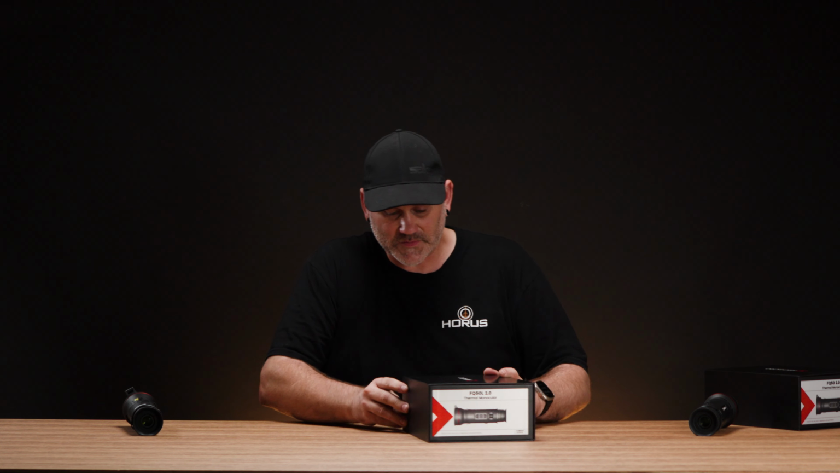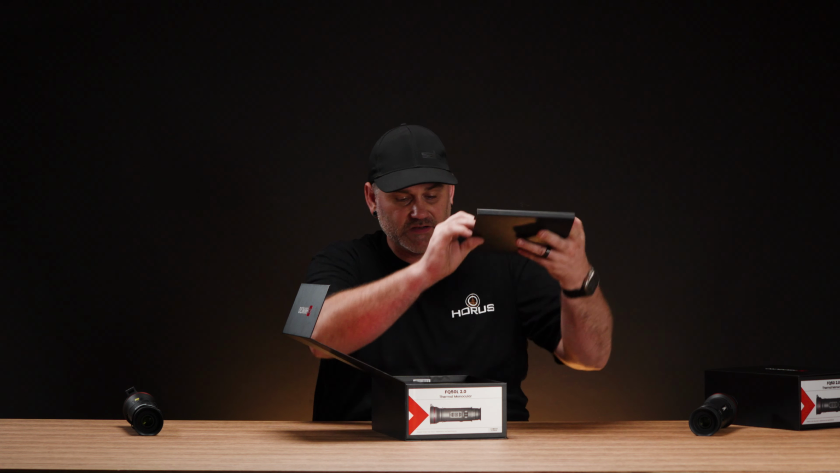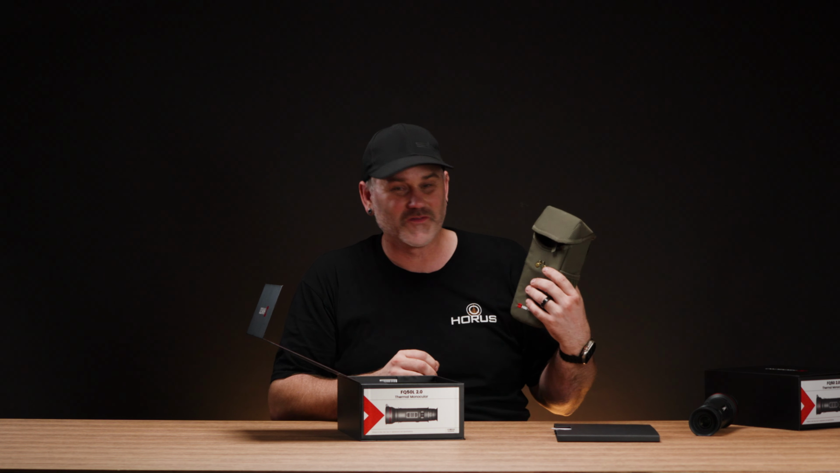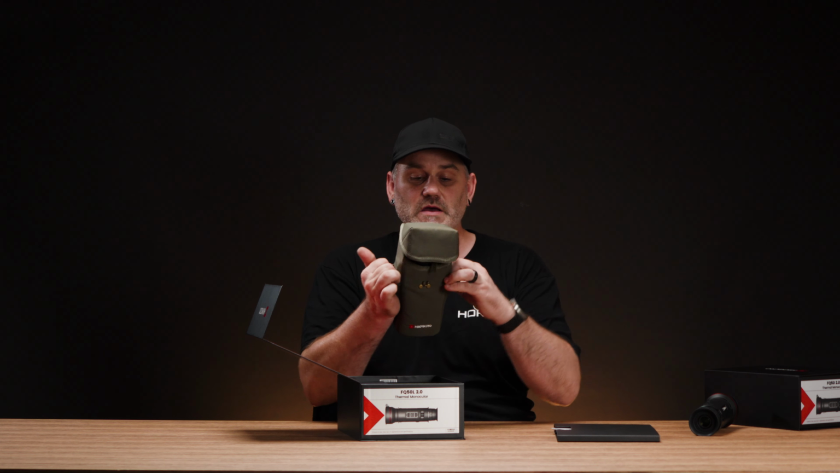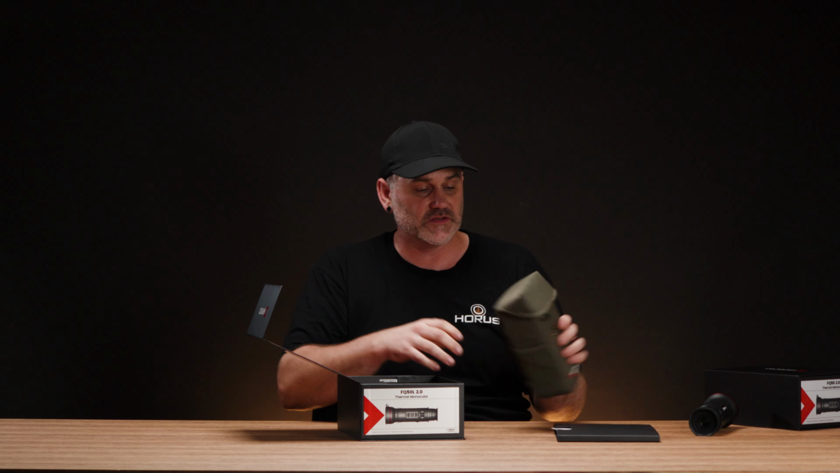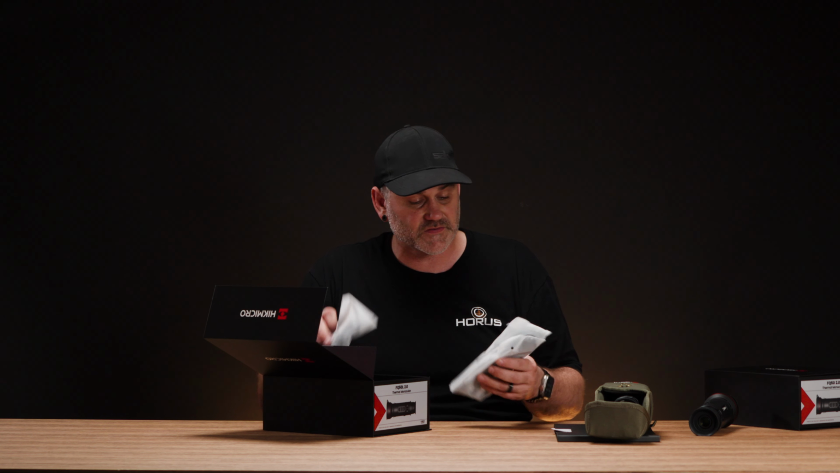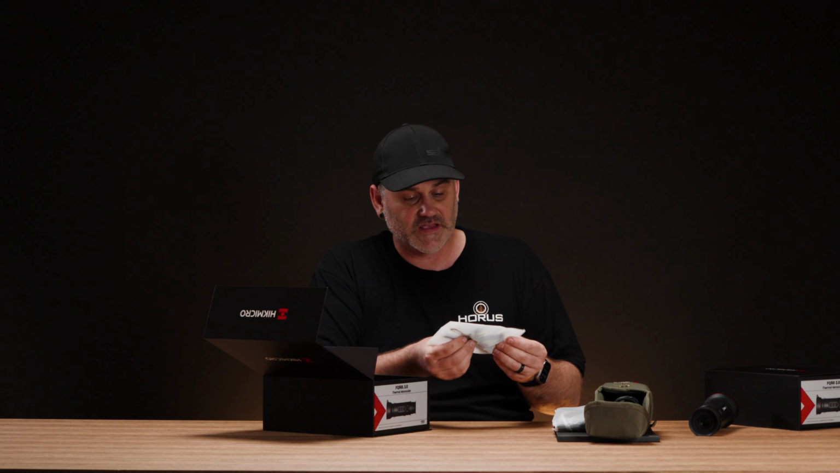They're both packaged the same, so we'll open this one up here. You have the instruction manuals and details like that. You also get this nice new Hikmicro carry bag for your thermal as well. It's got the molly mount so you can mount it on things, the pockets on the side as well, and the straps for it. Also, a good little addition on these new 2.0s in this series.